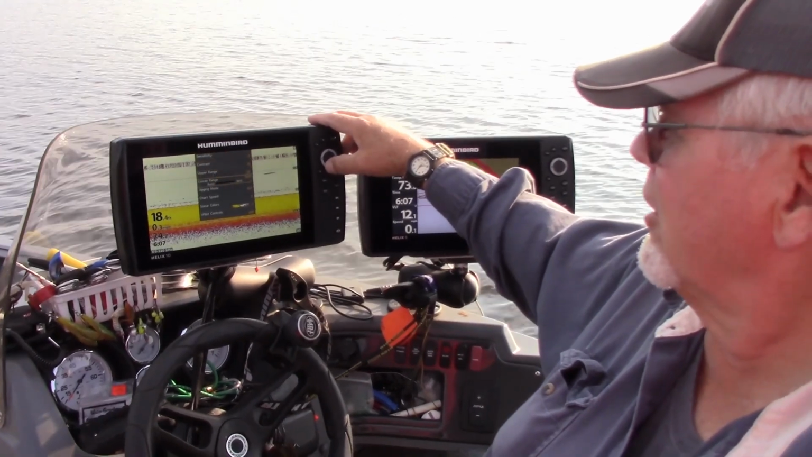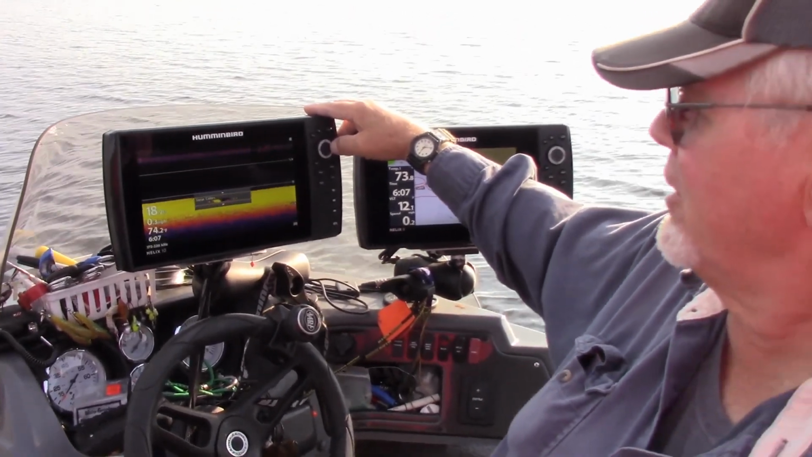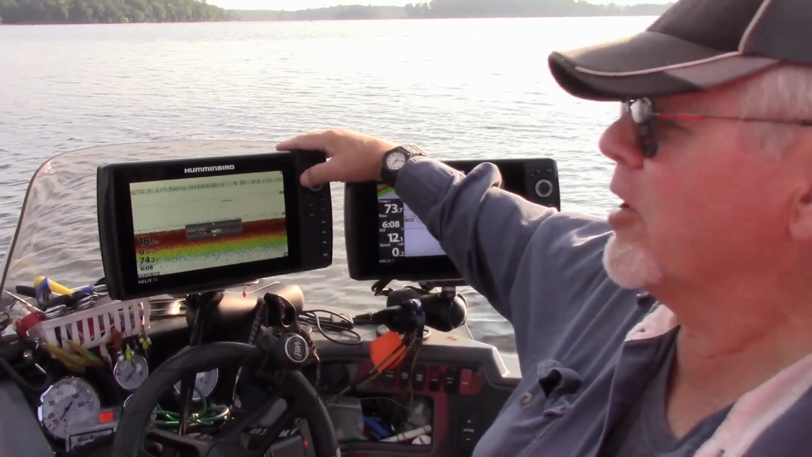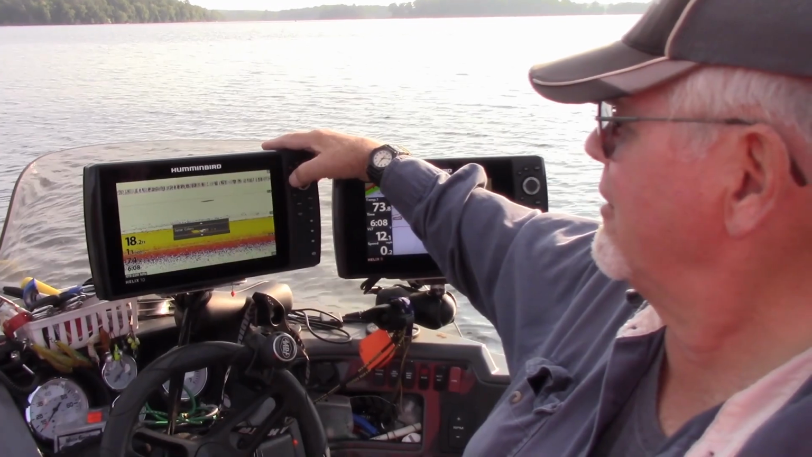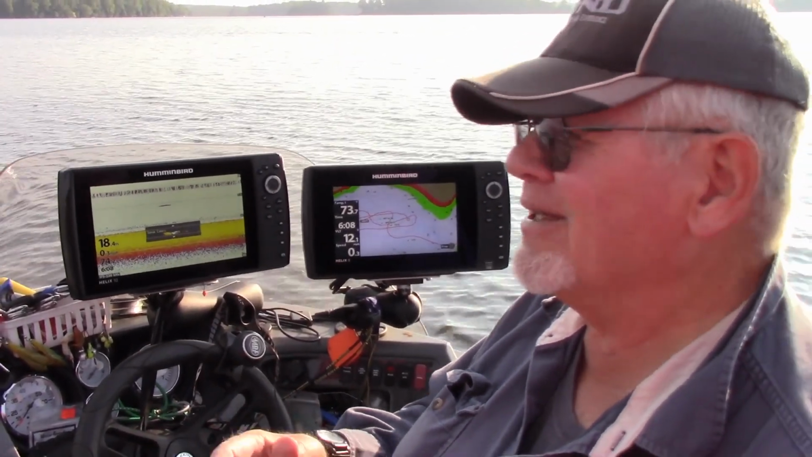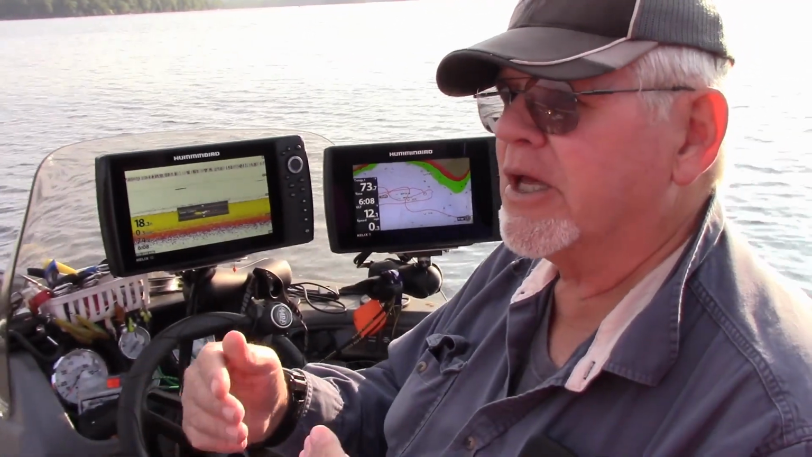You've got sonar colors as another one. You've got several different colors. The standard color, I believe, for Humminbird would be the 5 palette. This is one right here. I personally prefer the number 1 palette, which gives me the strongest signal in yellow. Those are just a few things that you can go through as far as setting up that Humminbird to get the most out of it.